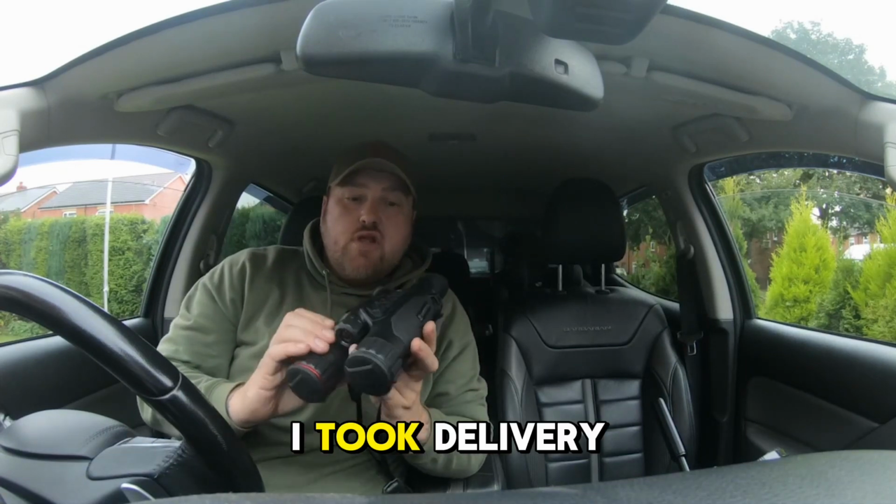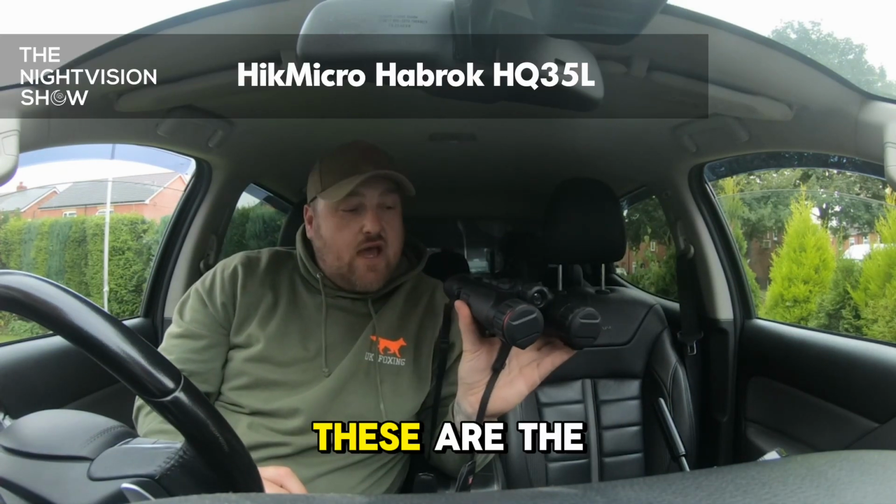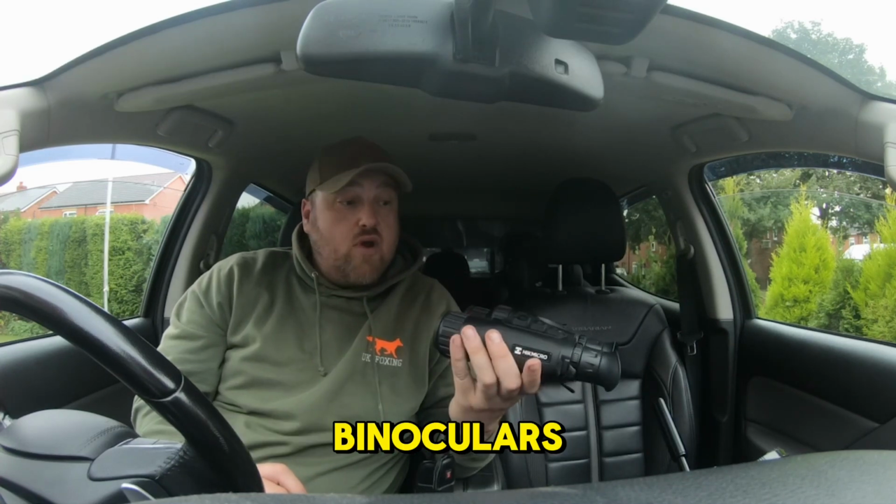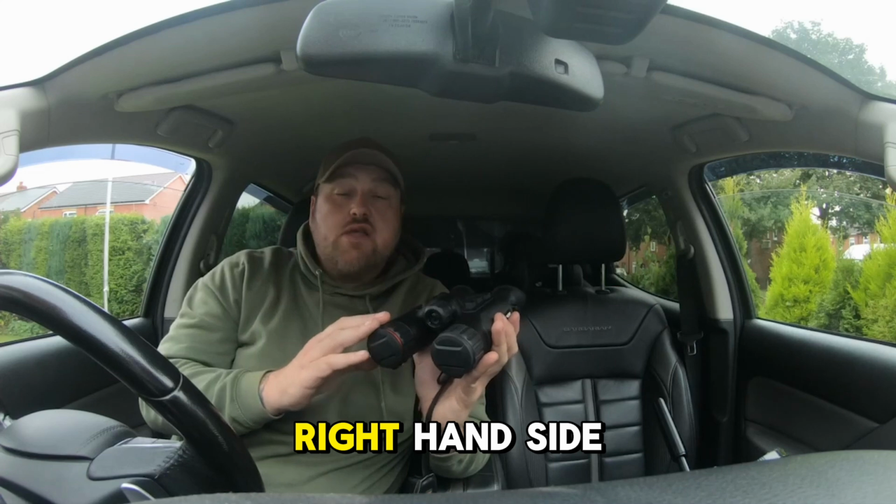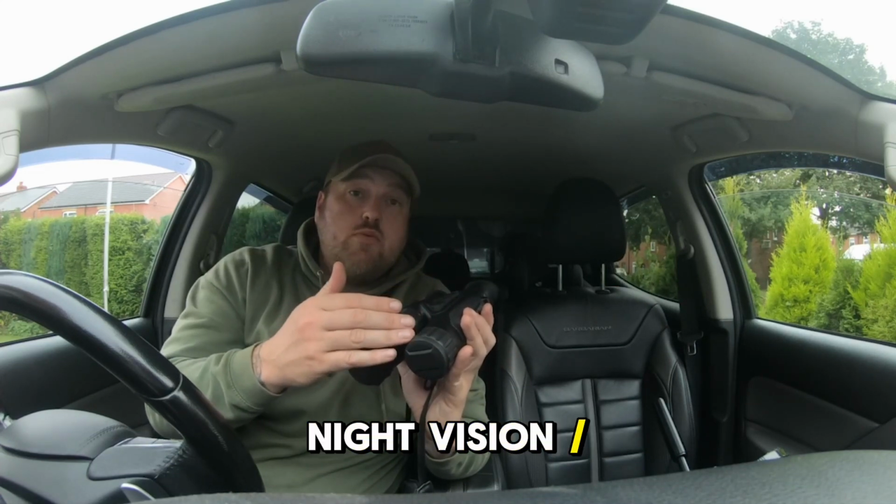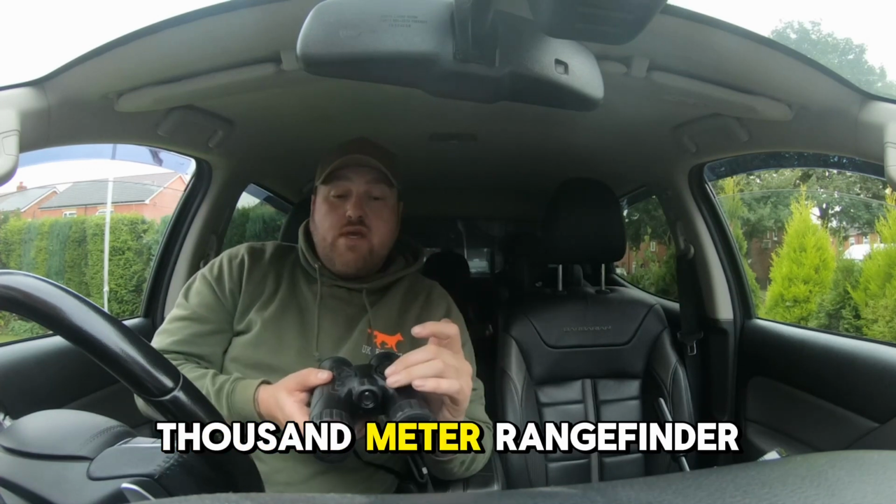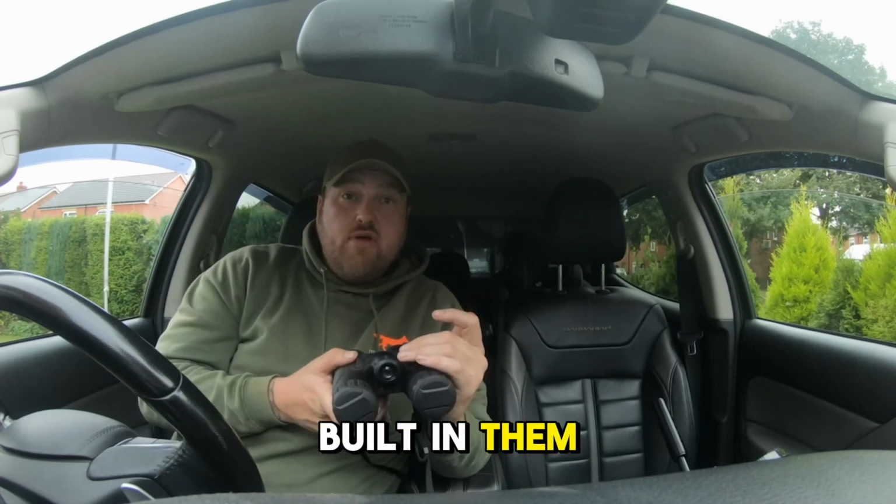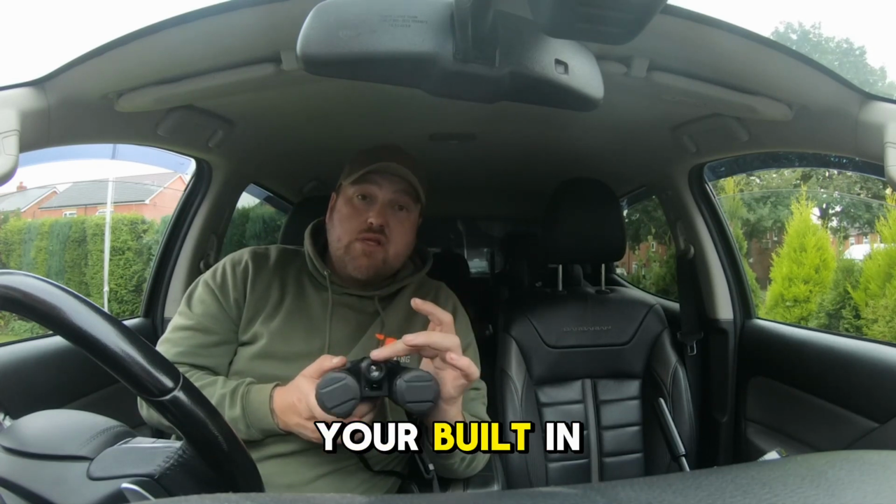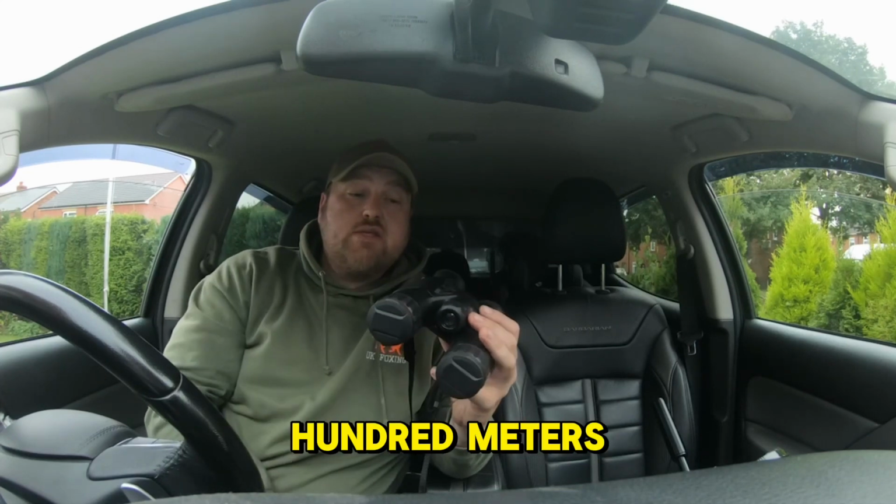So then guys, I took delivery of these last week. These are the HikMicro Habrok. These are the XQ35L MultiSpectral binoculars. So on your right hand side you've got your thermal. On your left you've got your night vision slash daytime optical. You've got a 1000 meter rangefinder built in them. That's a brilliant feature. Also got built-in IR. These will detect up to 1800 meters.